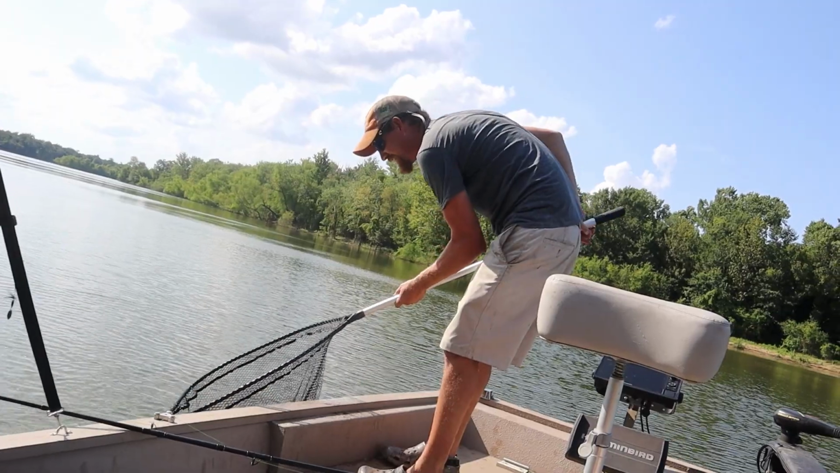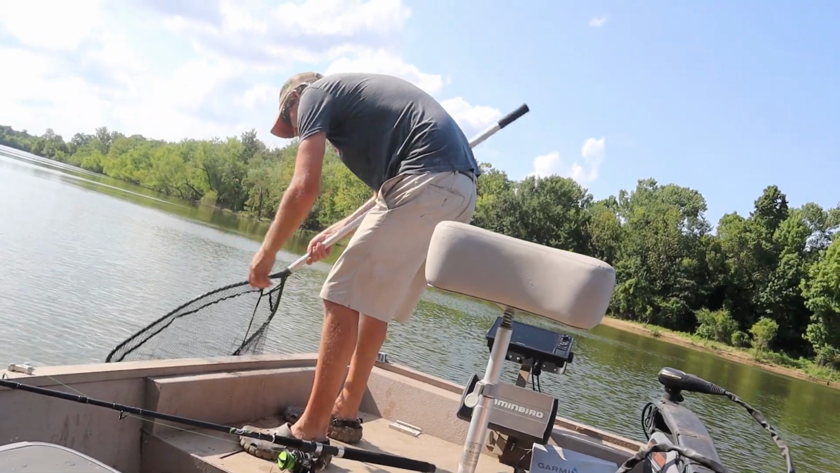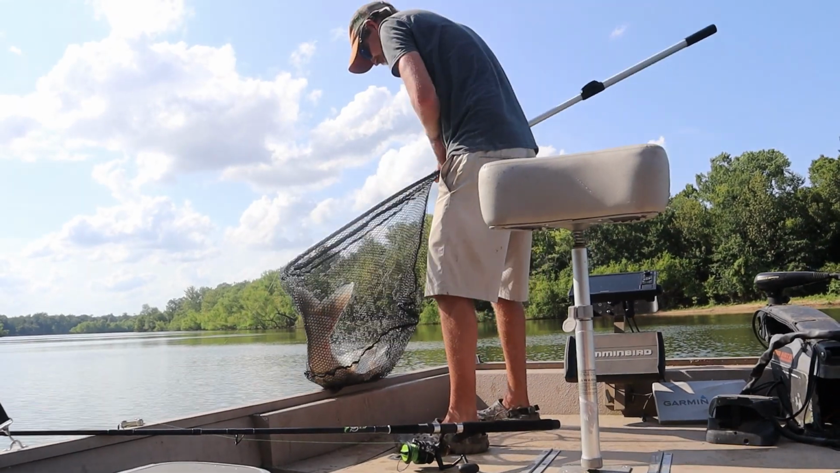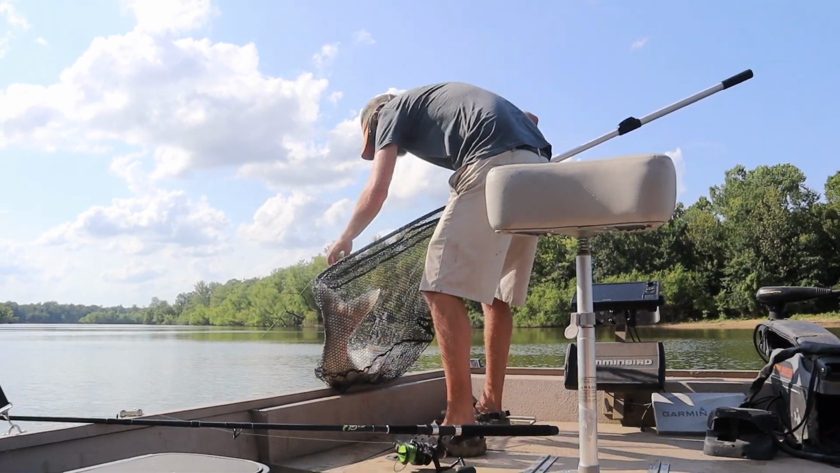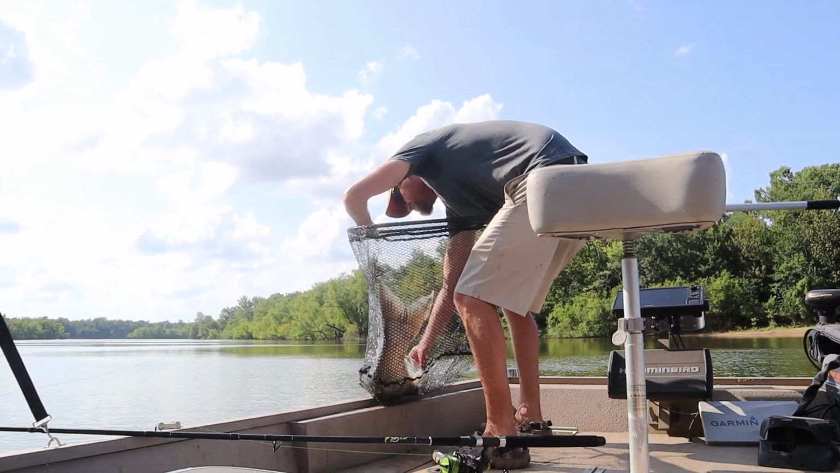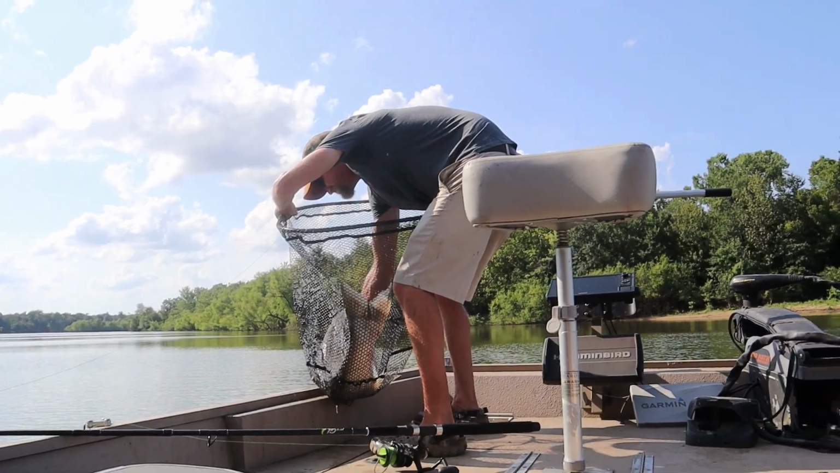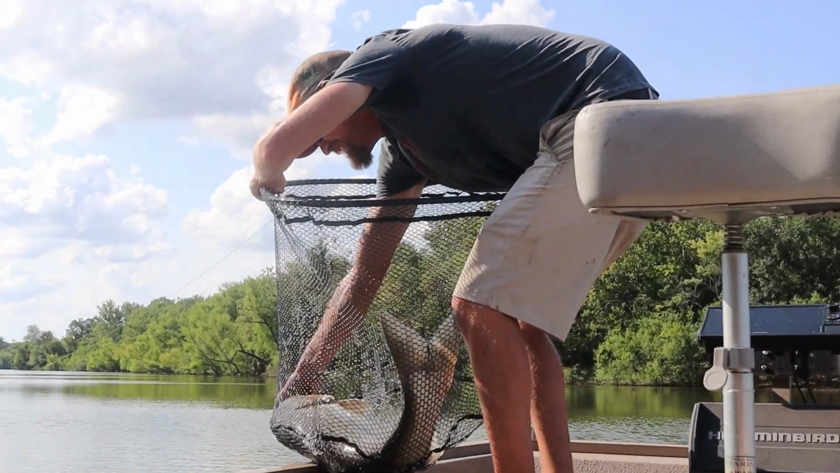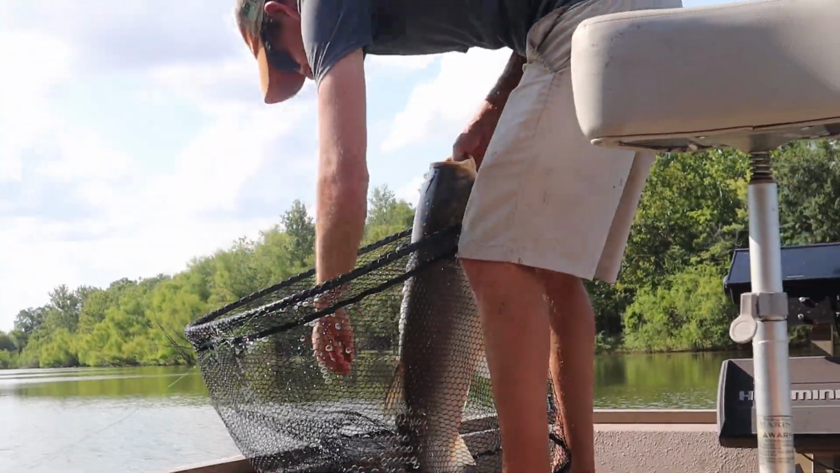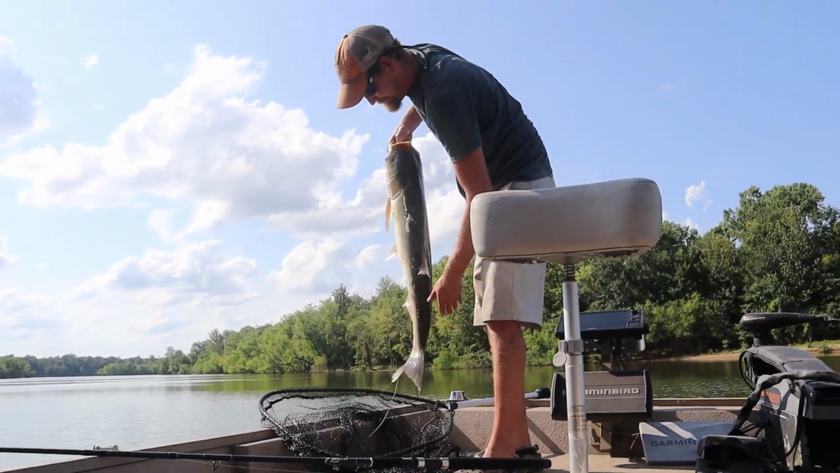See, it's a lot easier with a net than it is a gaff. I promise you. He needs to roll over for me though. I don't think he wants to. Slimy dudes, man, these things are slimy. Gotta get my hand in his mouth and his gill. Like that. Oh yeah. He's a pretty heavy one.